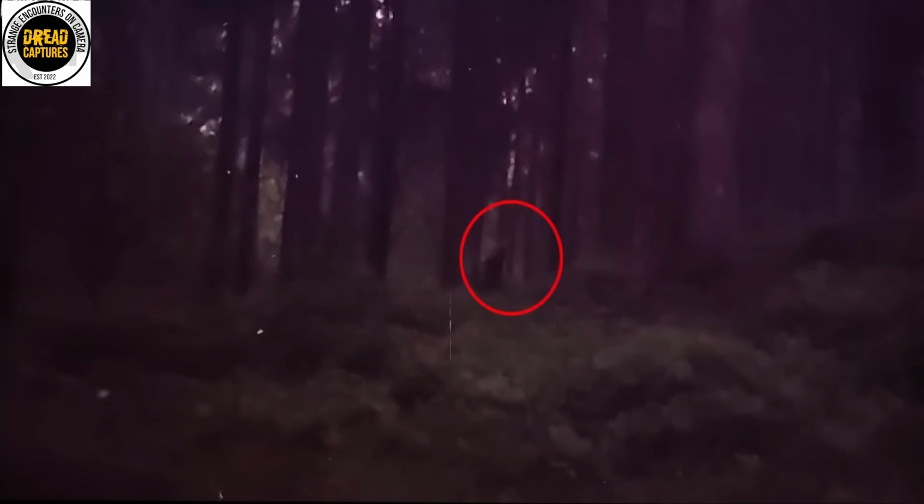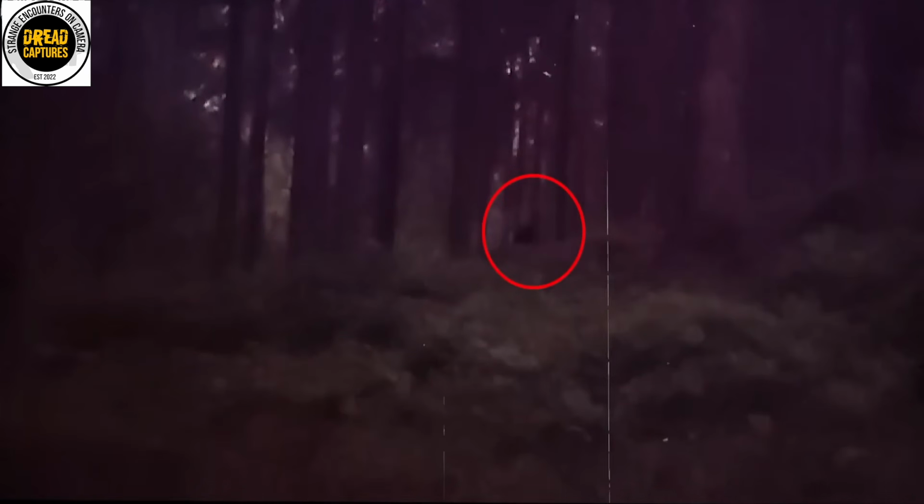A lot of cryptid fans wondered if this could be a Bigfoot encounter, because these woods definitely look like they could house some. But it also raised a more unsettling idea, and I often think about this in other videos. What if it's another person? What if someone was stalking him, waiting for him to fall asleep?